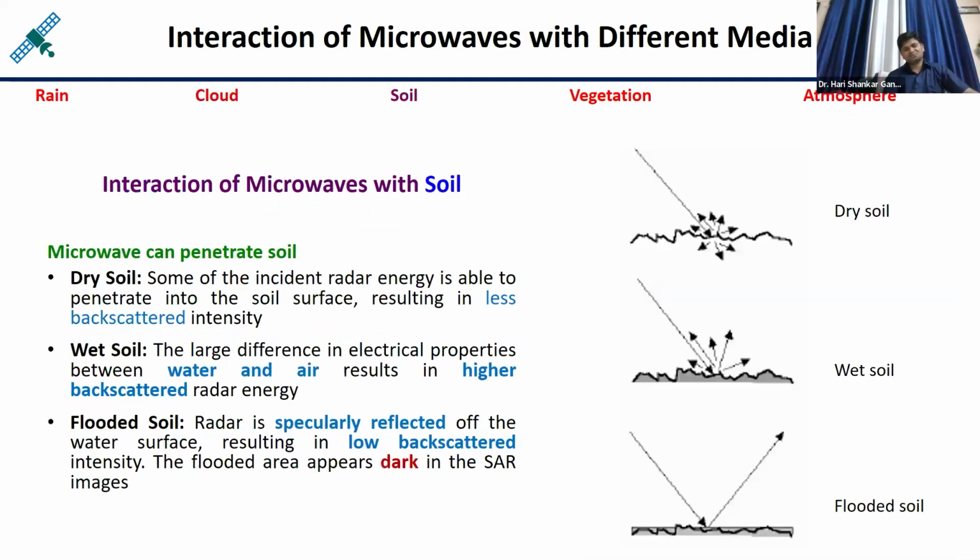Another one is the soil. Here you can see the surface of the soil, which is very zigzag. And if it is dry soil, meaning moisture content is very, very less, what is happening if radiation is coming from this side? Part of it is getting absorbed, and part of it is reflecting. So when it is going back towards the satellite, a very small amount of energy is received by the sensor, and you can observe a moderate level of intensity from the dry soil.